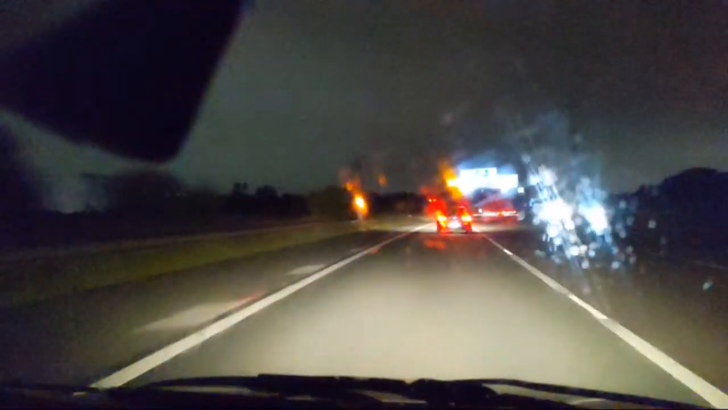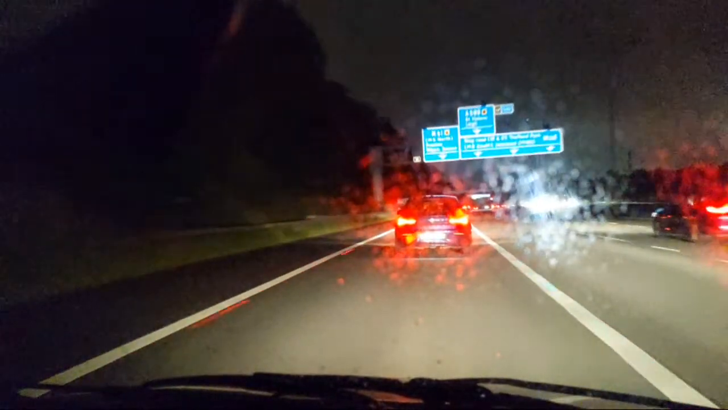Well, you can hear the wind because you're nearer the windscreen than I am. And I certainly can. They all moved out of the way, which is nice.